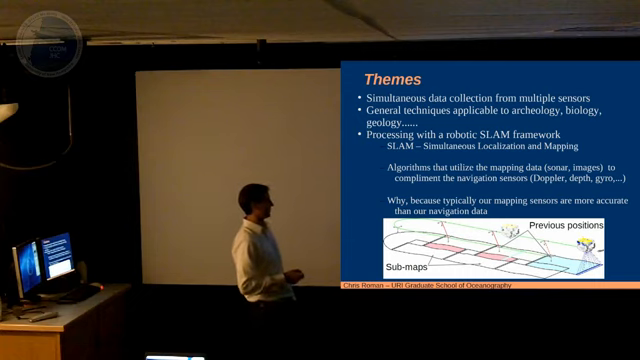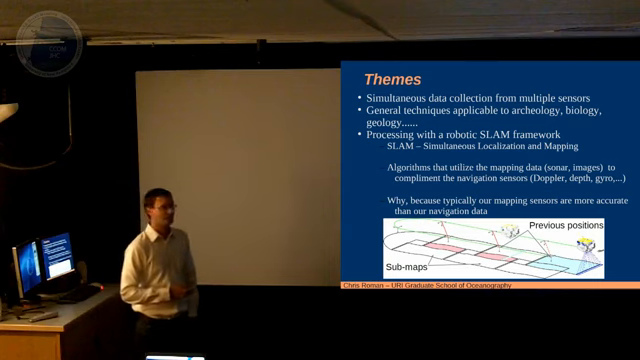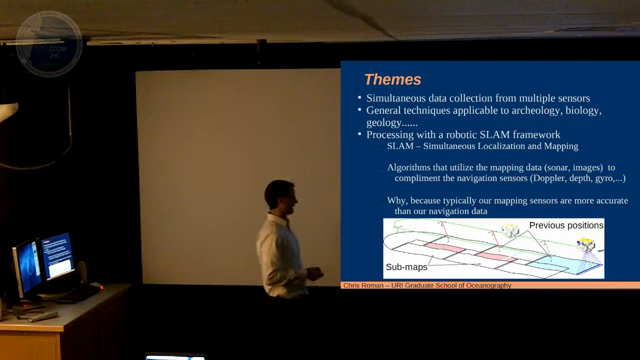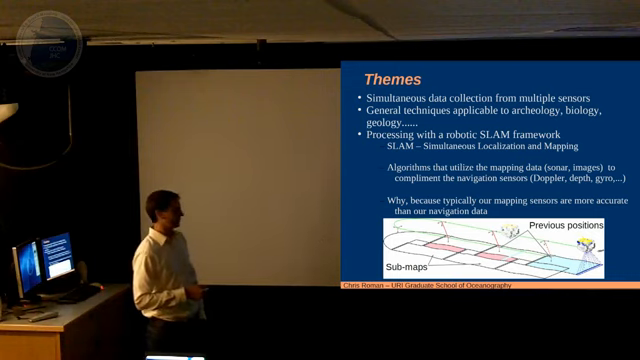the simultaneous localization and mapping. So if you're into the robotics literature, you recognize this acronym. It's been a vogue topic in the last 10 years. And the idea basically is that we want to create mapping algorithms that can both utilize the mapping data, meaning your sonar or your images, and complement the navigation data. For vehicles, we're talking about Doppler, depth sensors, gyros, that kind of stuff. And so we want to come up with one algorithmic framework that can use both of these pieces of information and make a map, rather than just use solely the navigation data.